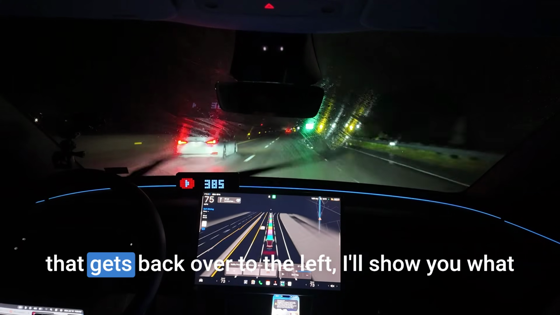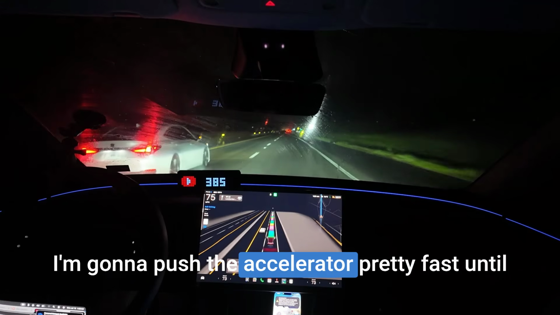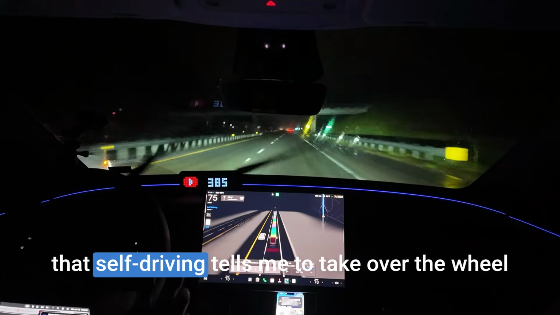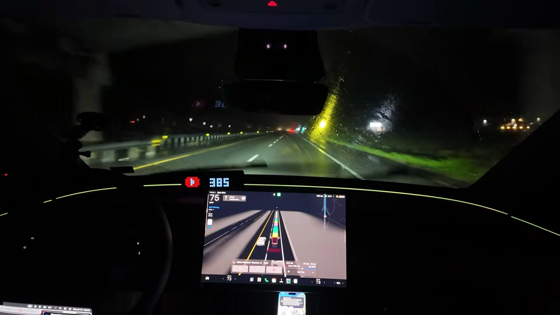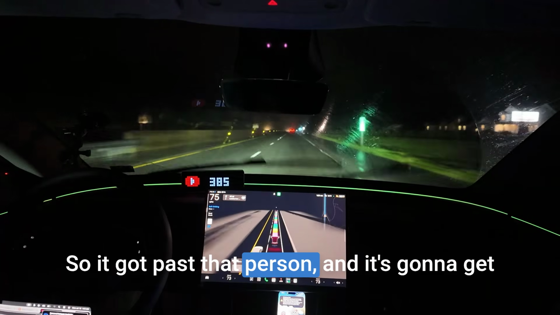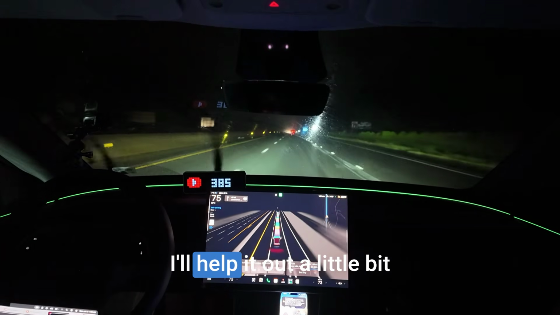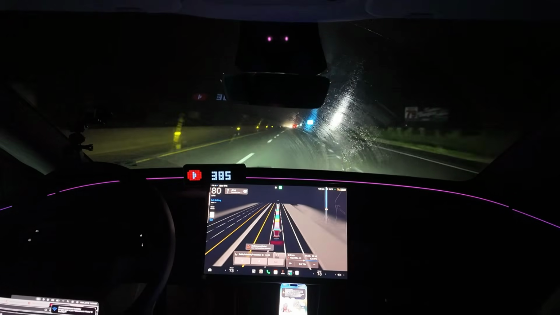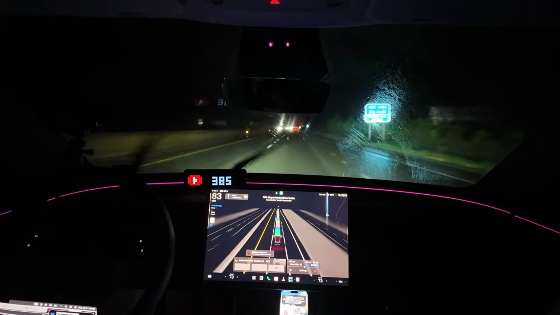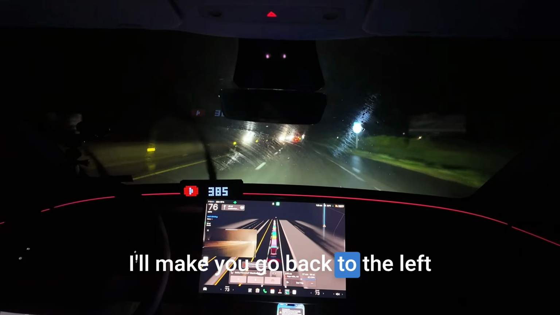Now, once it gets back over to the left, I'll show you what it looks like when it tells you to take over the car. I'm going to push the accelerator pretty fast until that self-driving tells me to take over the wheel. So it got past that person, and it's going to get over to the left very soon over here in a little bit. I'll help it out a little bit. I'll make it go back to the left.